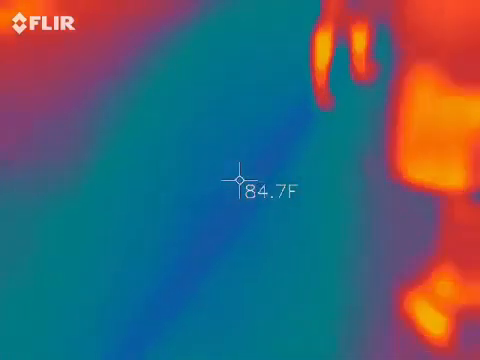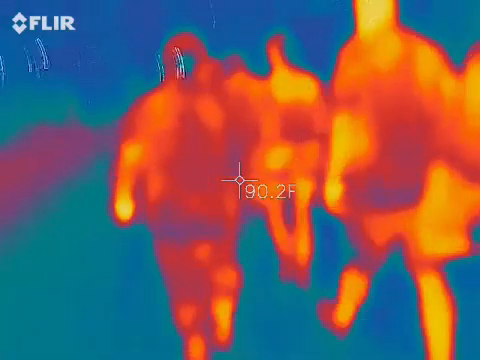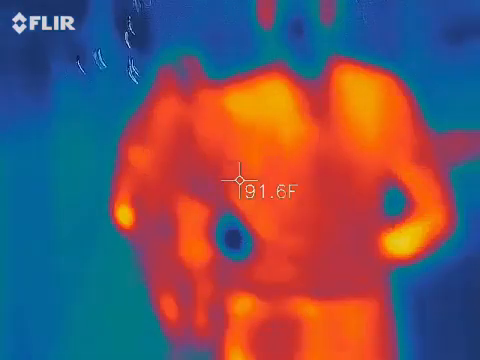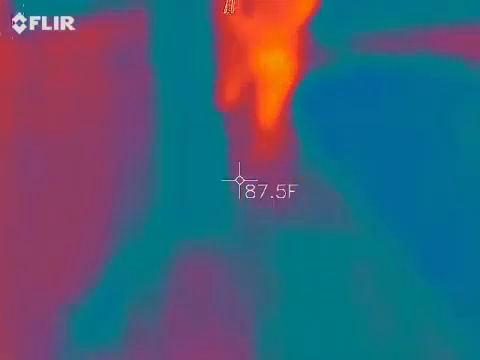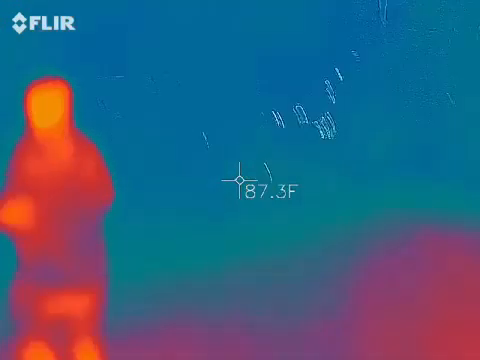Pretty cute. How's it looking? Pretty weird. Any blue spots? Quite a couple, but I'm pretty sure it's just lights. Oh yeah, there are blue spots. I have no idea what it is. Probably just lights or something. There's blue spots.